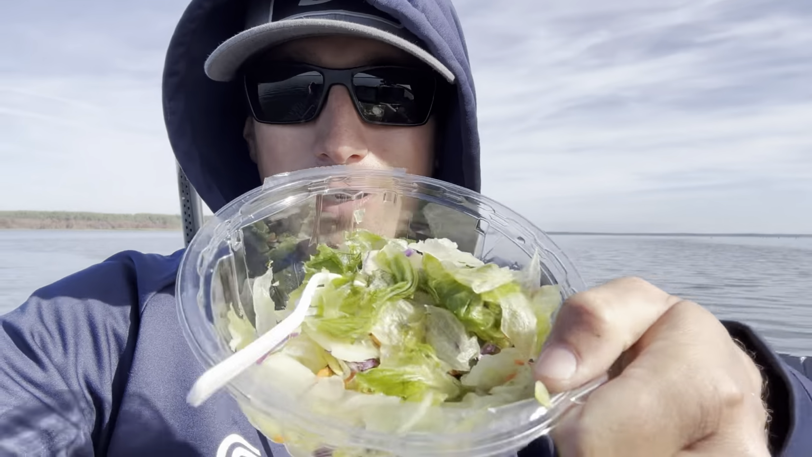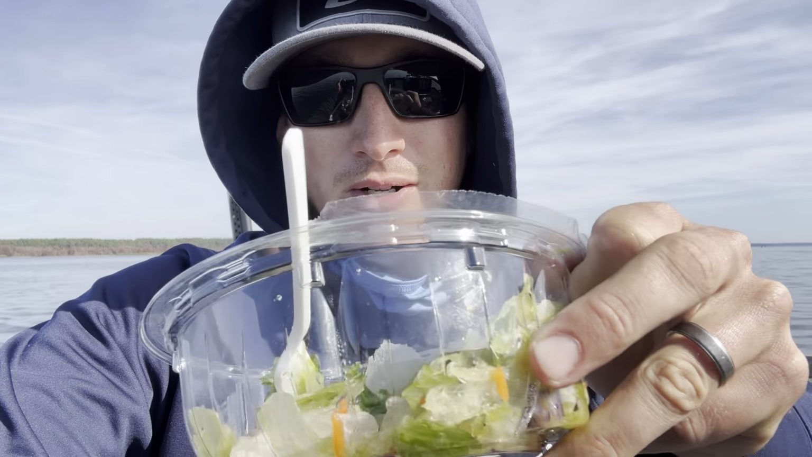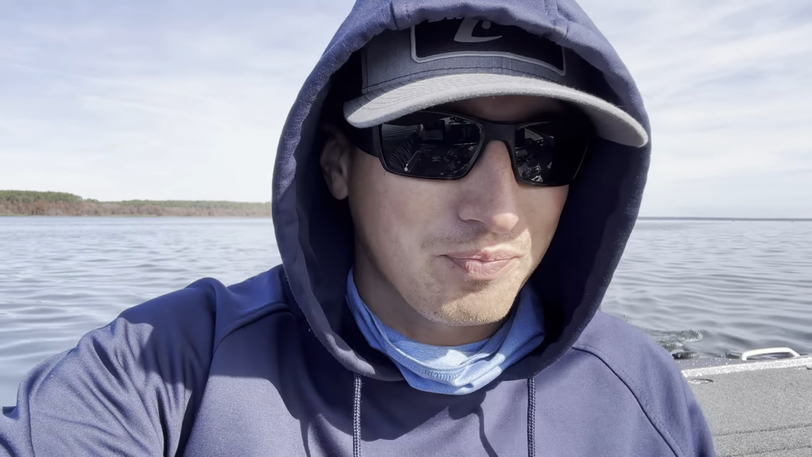But see this? That's a Walmart salad, and my freezer got way too cold, or fridge next to the freezer. It's a little mini fridge. It's nasty looking, but that's lunch, and I got a ham sandwich for a little bit later this evening.